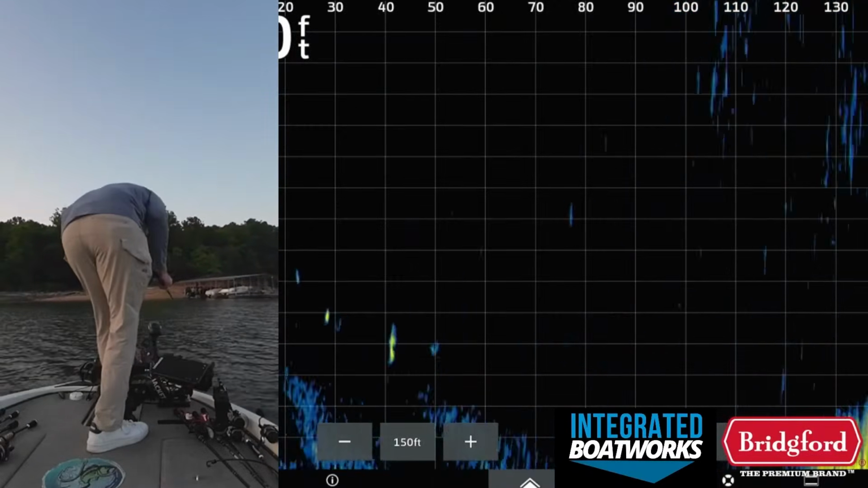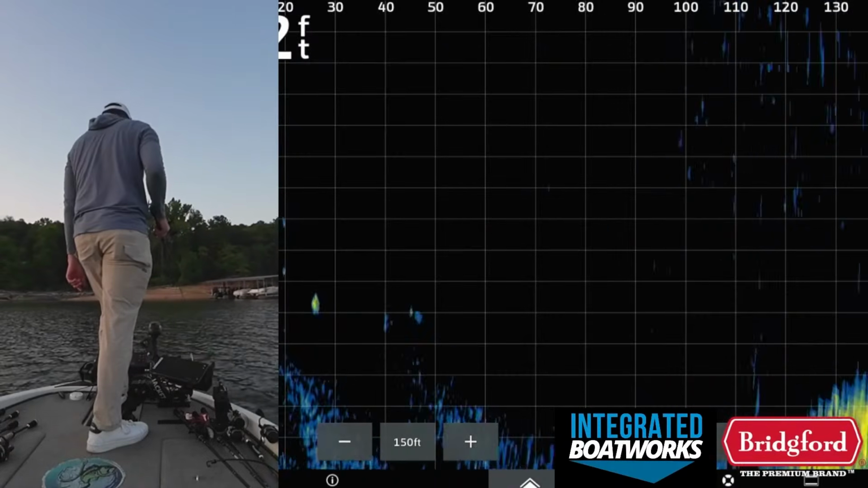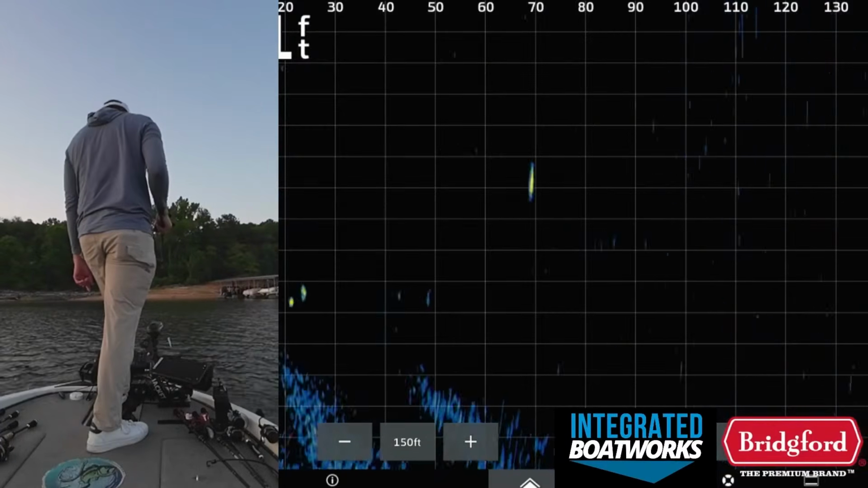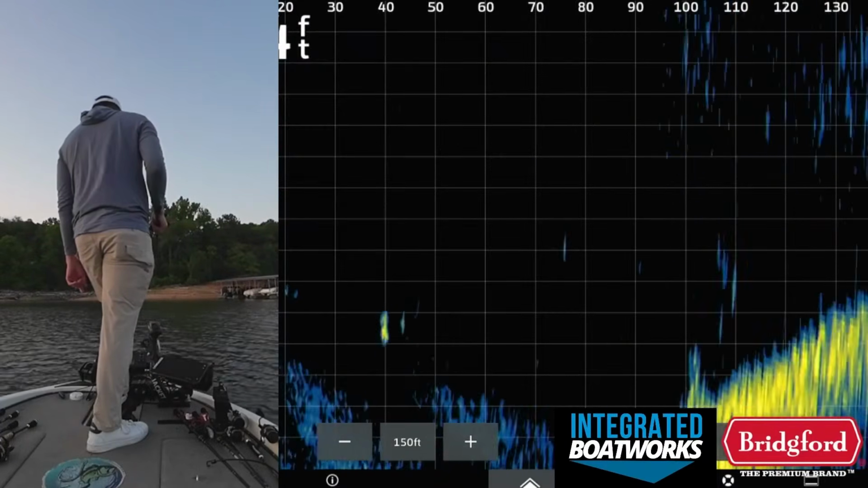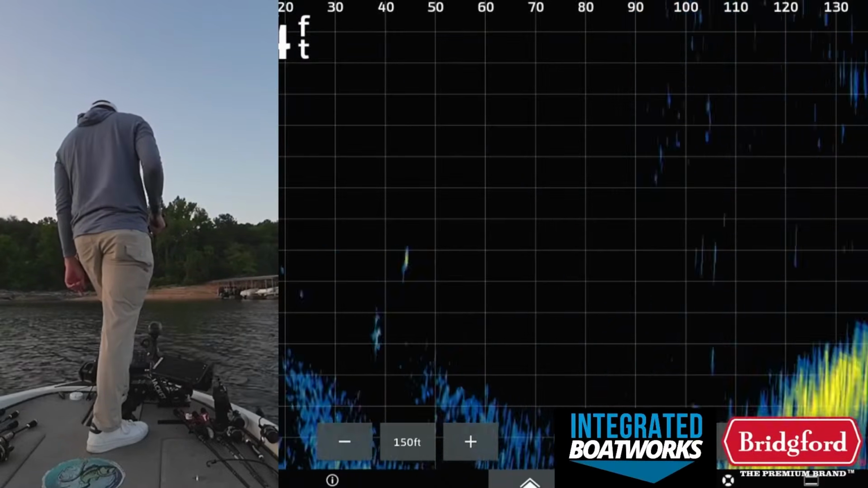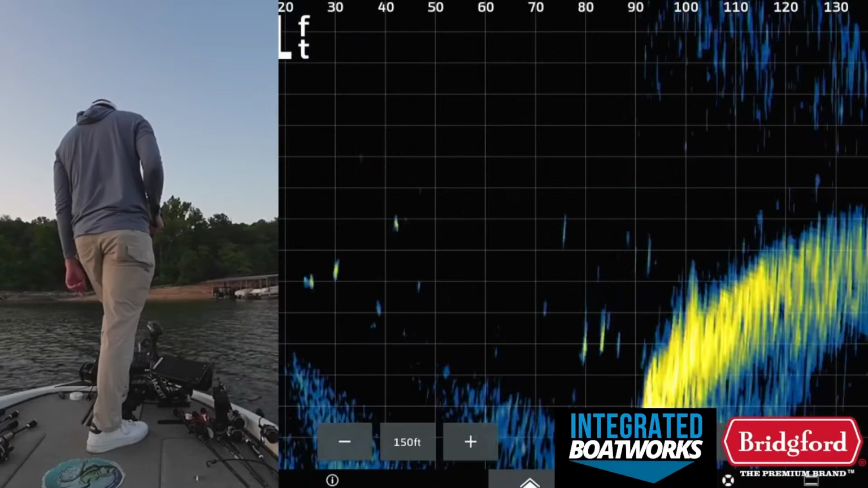If I do get them to bite right away, it's a good sign. If I don't get bit right away, then I need to not be sitting here fishing and fishing and fishing for them. And finally, it's going to take me a bit to actually find an active group of them. So I don't need to get discouraged if I don't get bit right off the bat, which I kind of knew already.